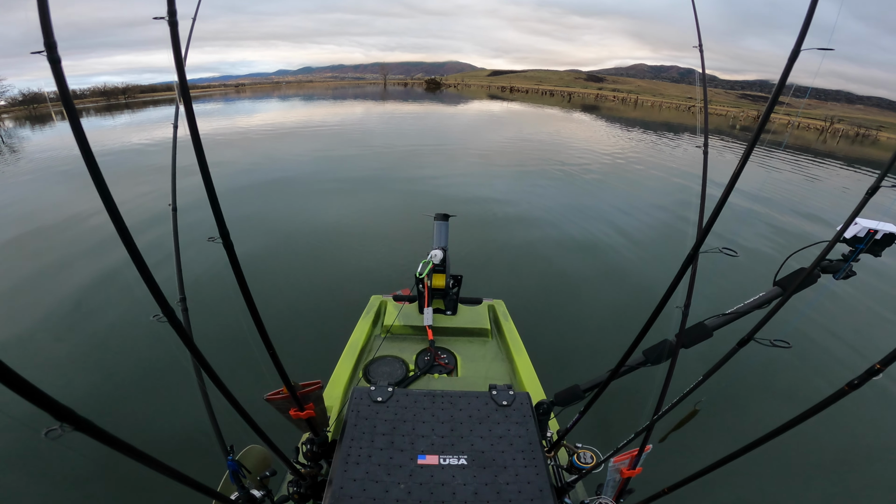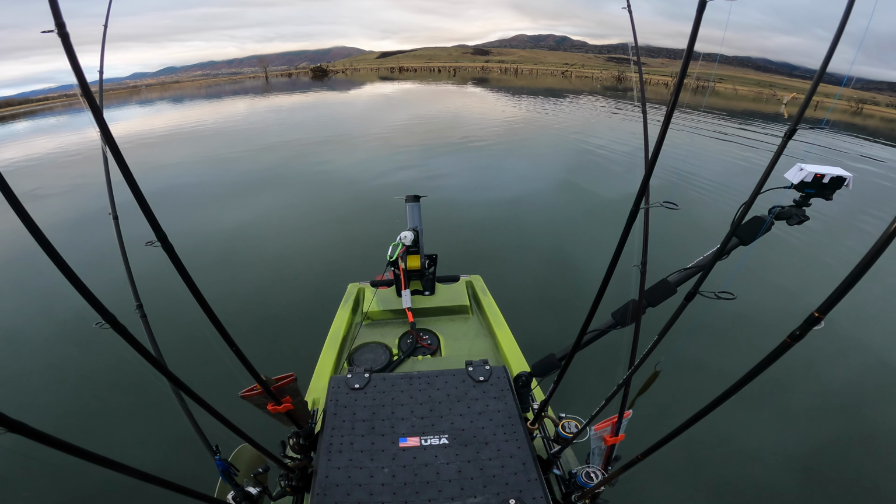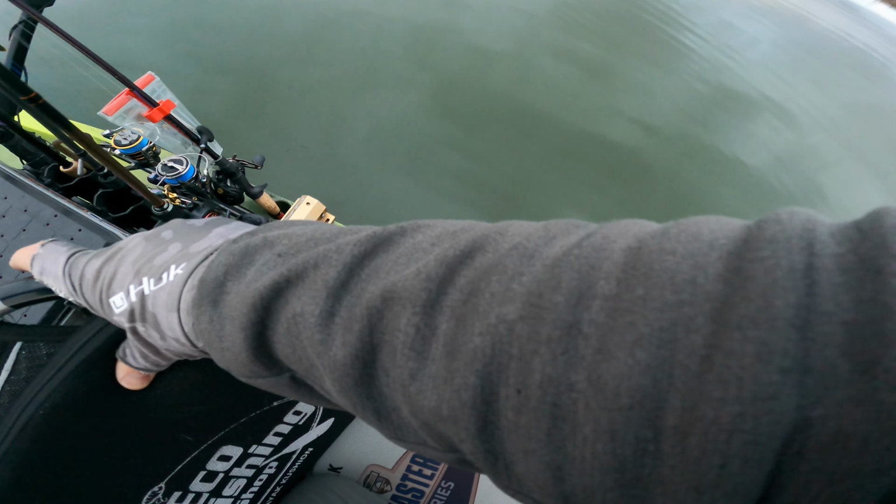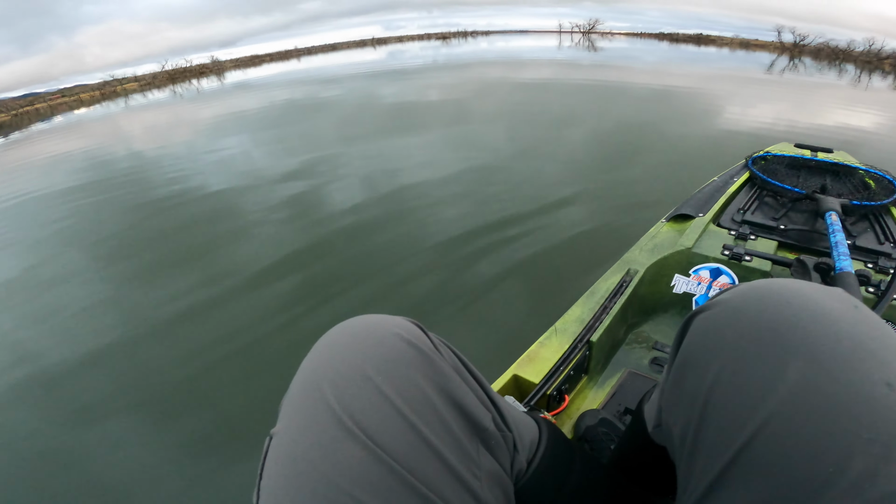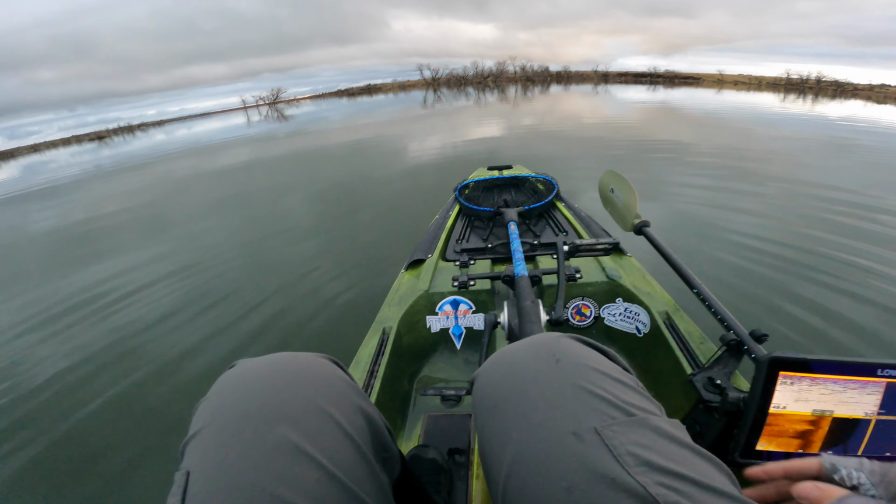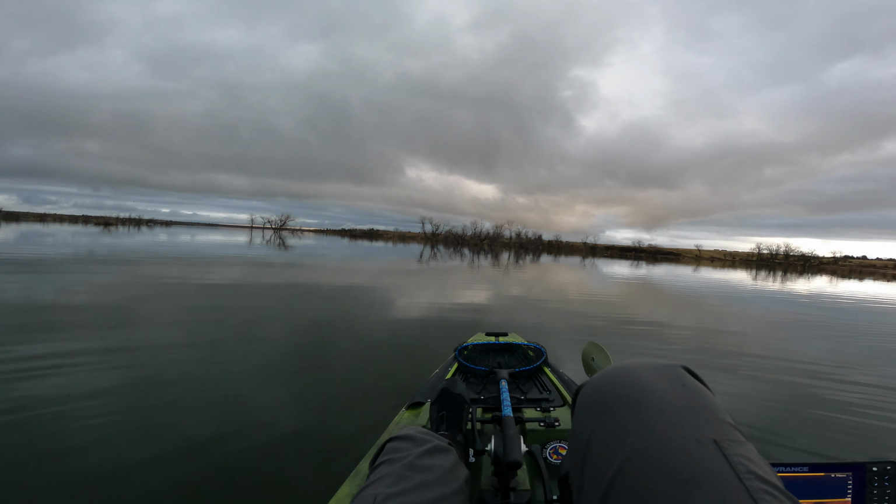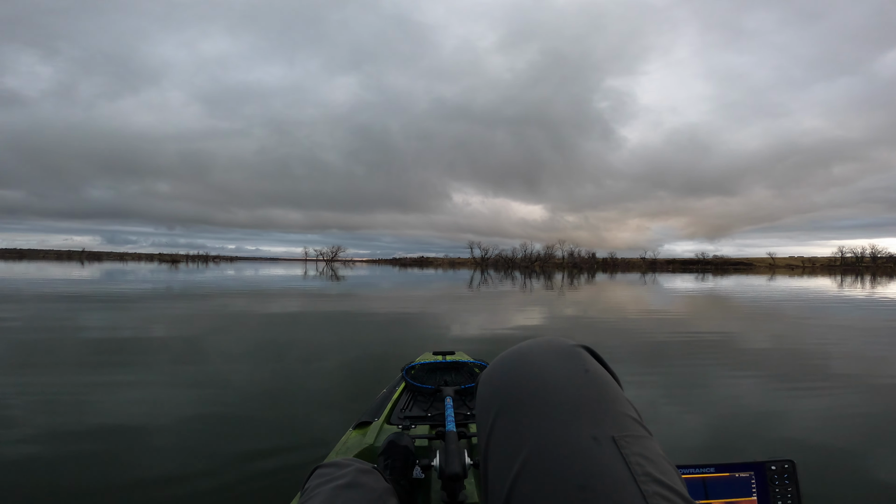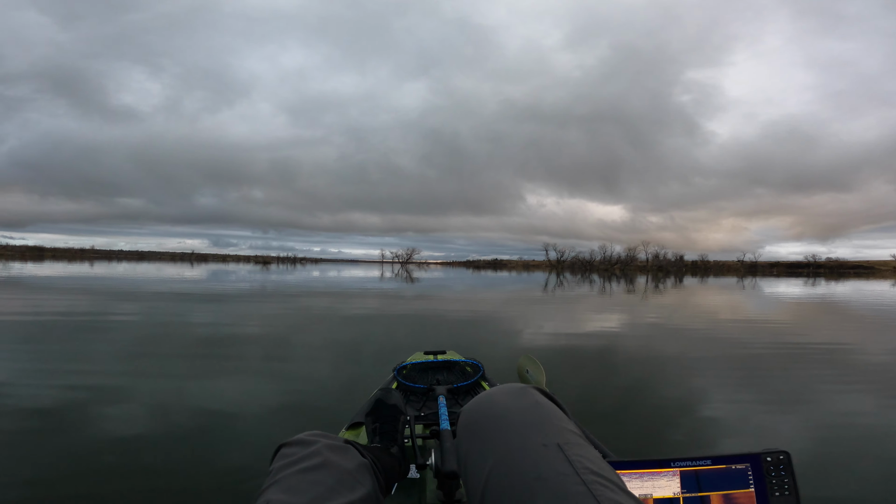I don't know how well you can see it on the wide angle, but if you're looking for an inexpensive motor option, you don't want to pay $1,000 for the Newport MK 180 or 300, or the Torqeedo, or a bow mount. That is a 55-pound thrust trolling motor, and it's only $200. It's the Newport Kayak series motor.